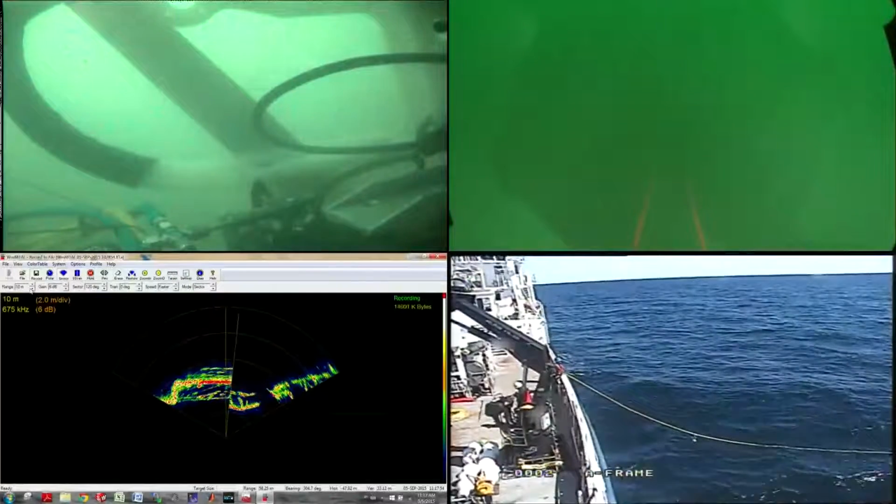So this is 6 centimeters. I was just corrected. I'm used to working with other ROVs that have other lasers. So these are fixed distance at 6 centimeters apart. So this gives us a scale. So this is a great tool for us to understand basically how to measure things on the ship and on the shipwreck.